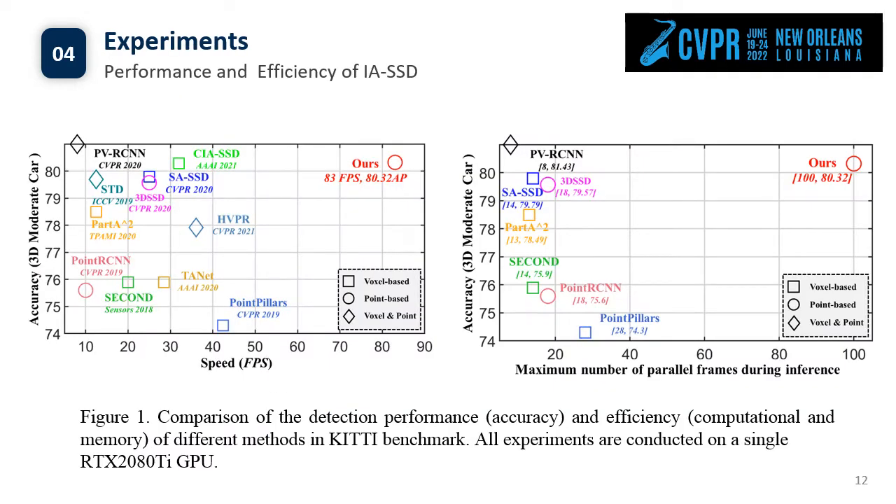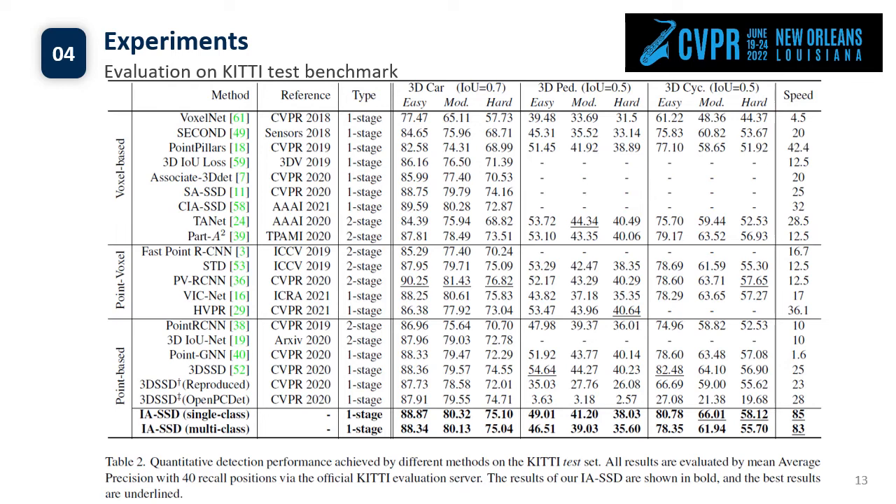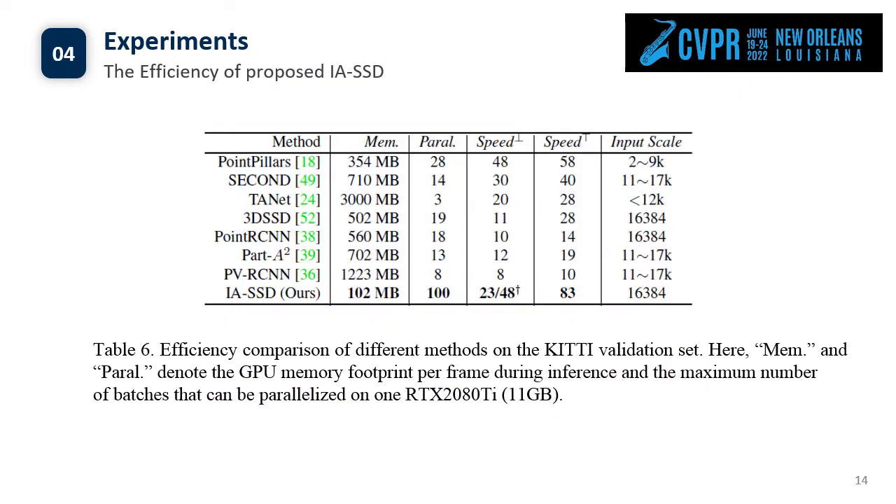For the experiment part, we first illustrate the performance and efficiency of our IA-SSD. It can achieve highly efficient and accurate performance on the KITTI benchmark. Then we evaluate the performance on the KITTI test benchmark. We can see that IA-SSD achieves superior performance among all point-based methods, with even competitive comparison to powerful hybrid methods. For efficiency, as shown in Table 6, IA-SSD is highly efficient and can infer 100 frames in parallel in a single pass, with a speed of 83 FPS on a single GPU.